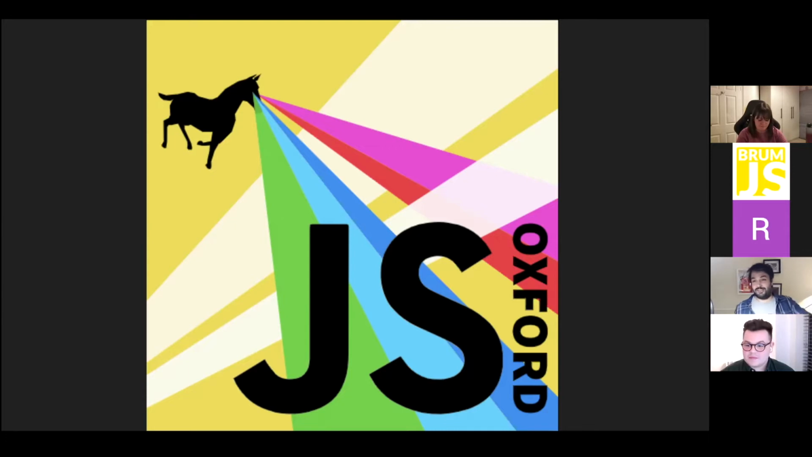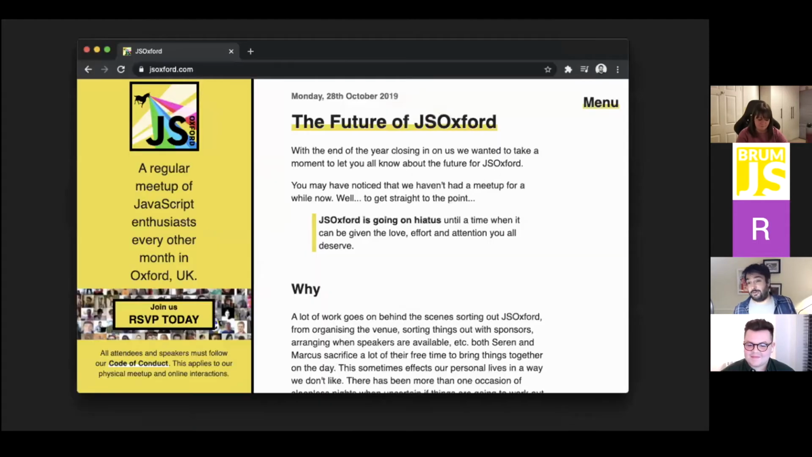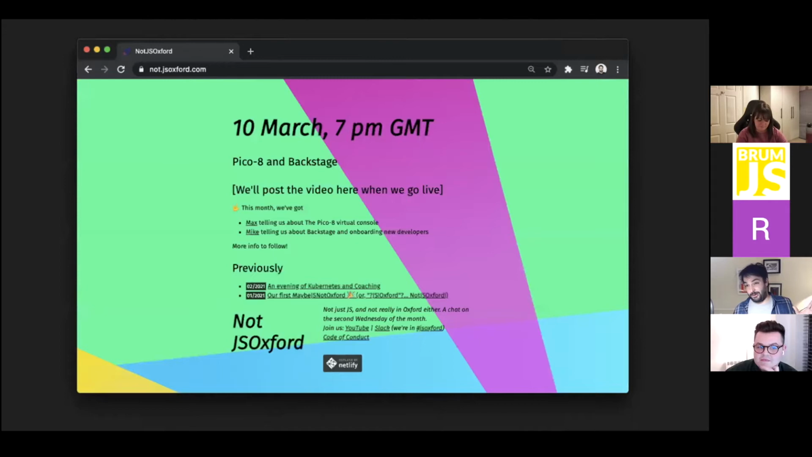So it's really cool to meet people at other meetups and see what everyone's up to. If you look at the JS Oxford site at the moment, it's not been updated for quite a while, and the future says it's going on hiatus, which is a bit depressing. But that's because if you go to jsoxford.com, you see that. If you go to notjsoxford.com, there's basically an underground movement, an online only meetup where we're experimenting with different things. So if you ever want to join us, come ahead. I think we might be stealing the Kumo space thing because that's cool.